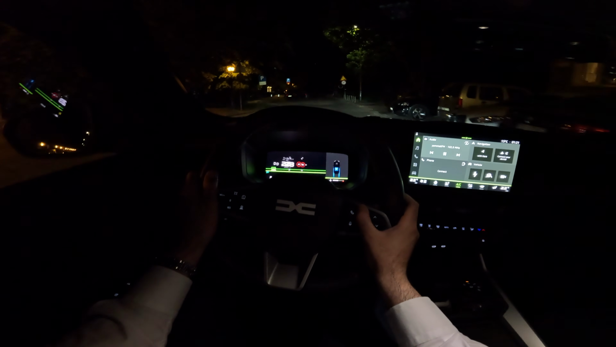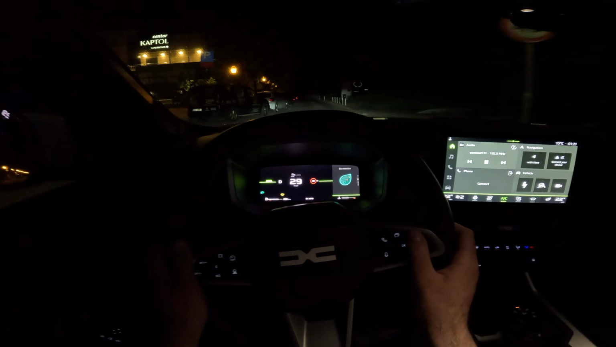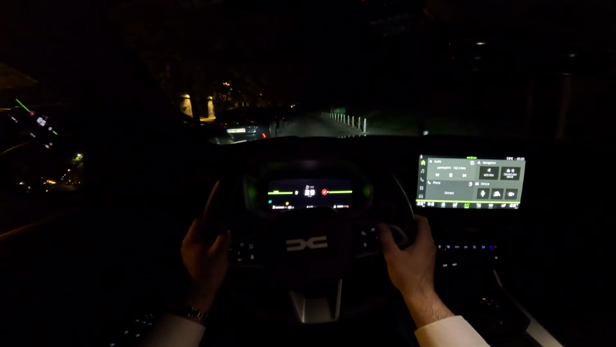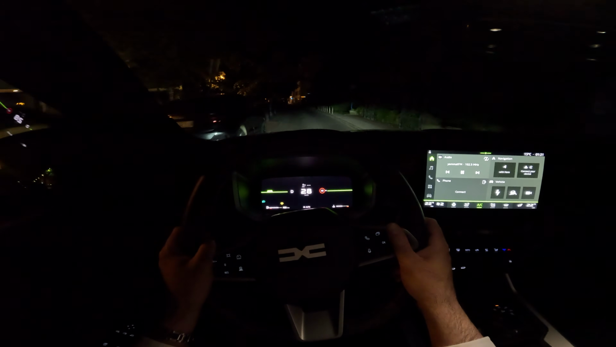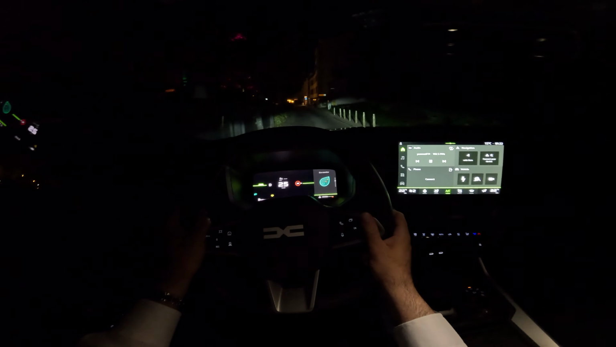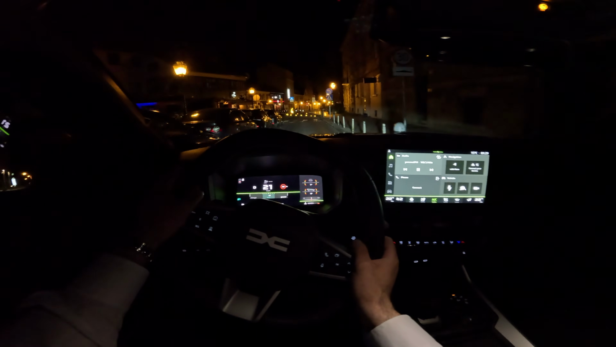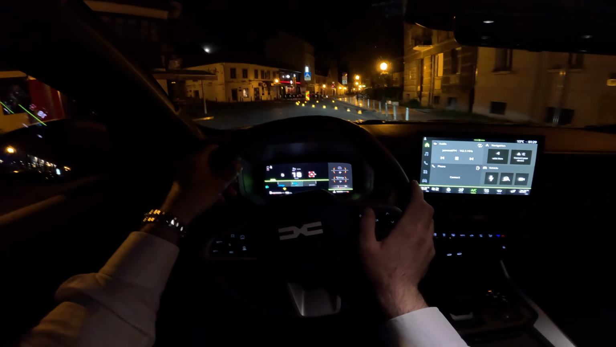There are various options, and also see here on the right you can have like the big view, then you don't have the additional things on your right, or you can have the various things in here. My favorite view is this Charge, Eco and Power meter.